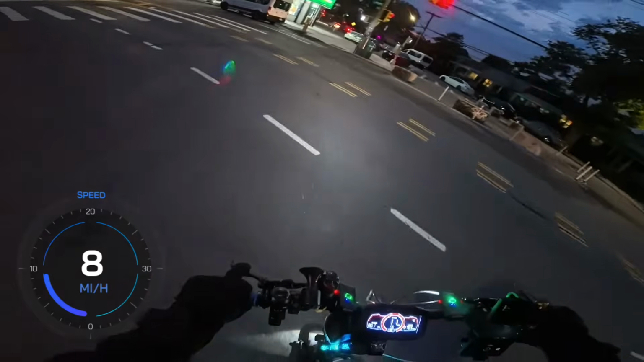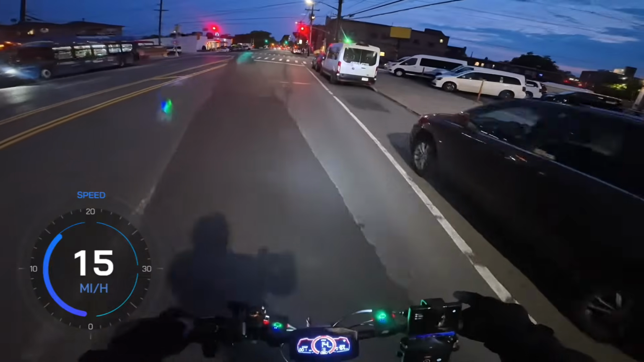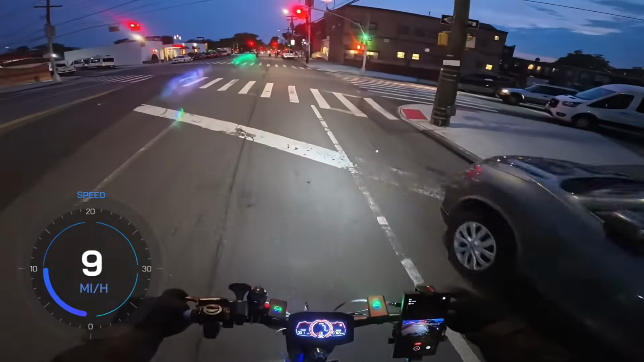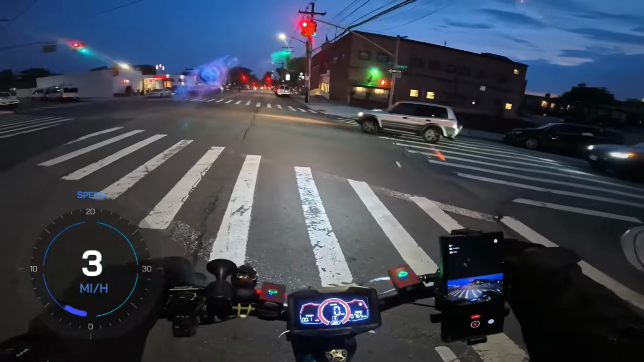As you can see, my phone is currently plugged in to my power bank. Because it's low on charge right now, I don't wanna stay too long and let it die.